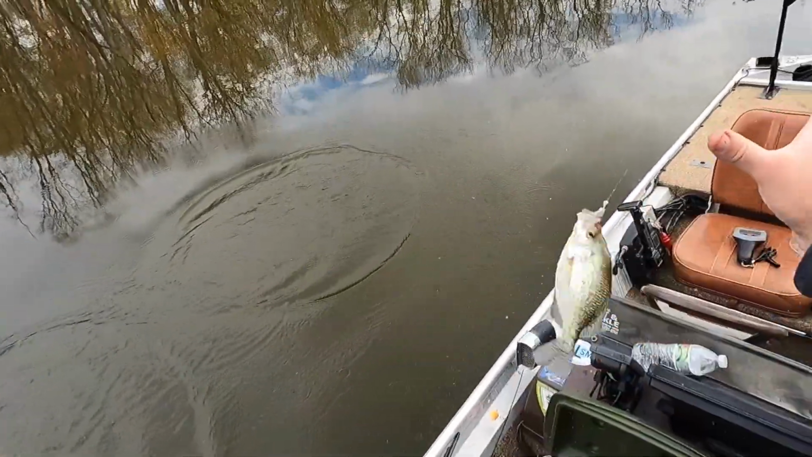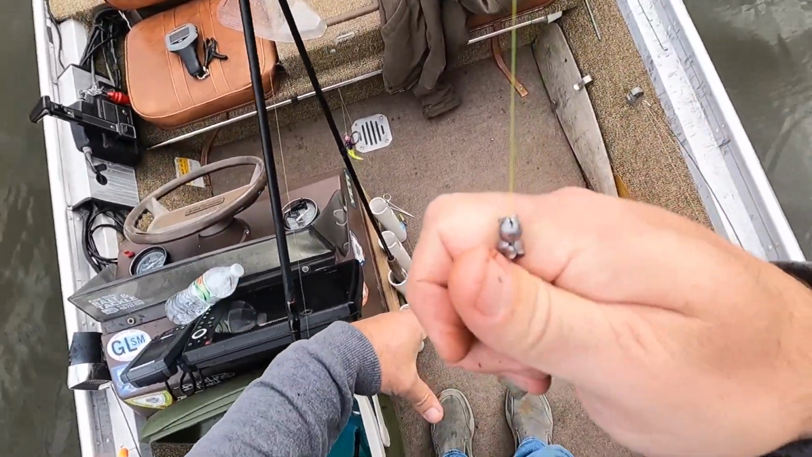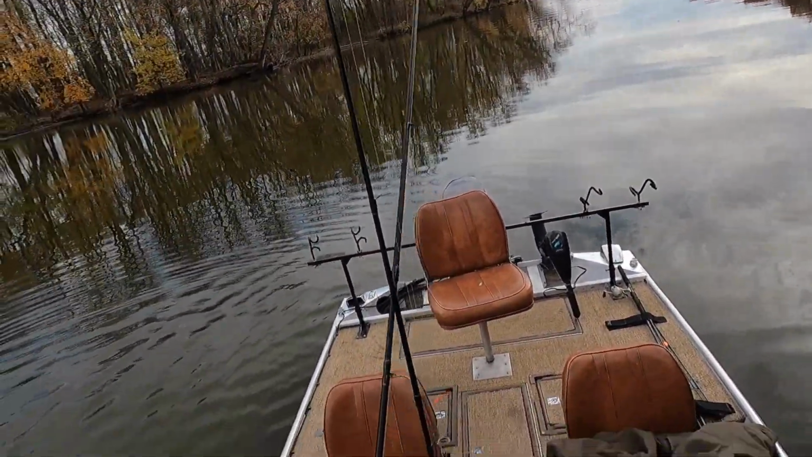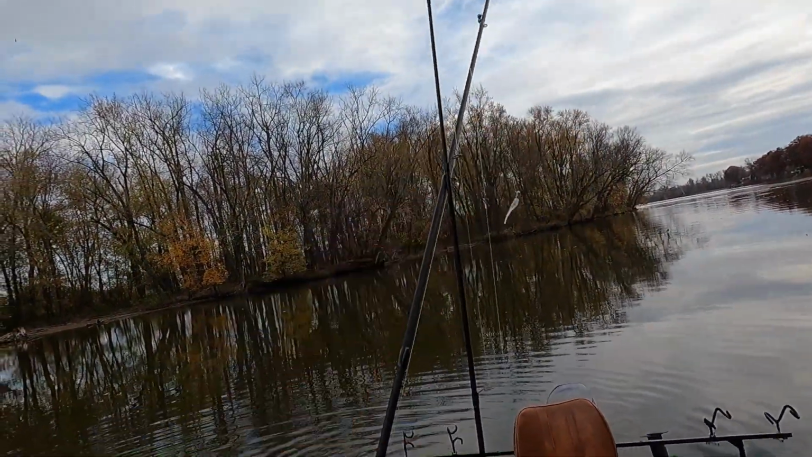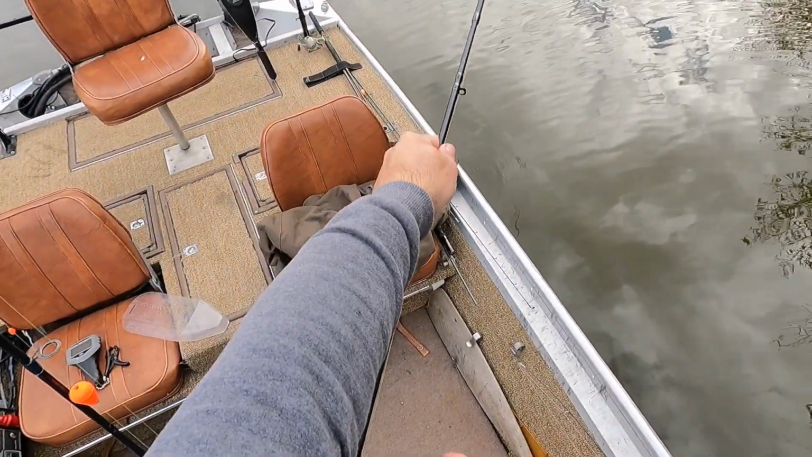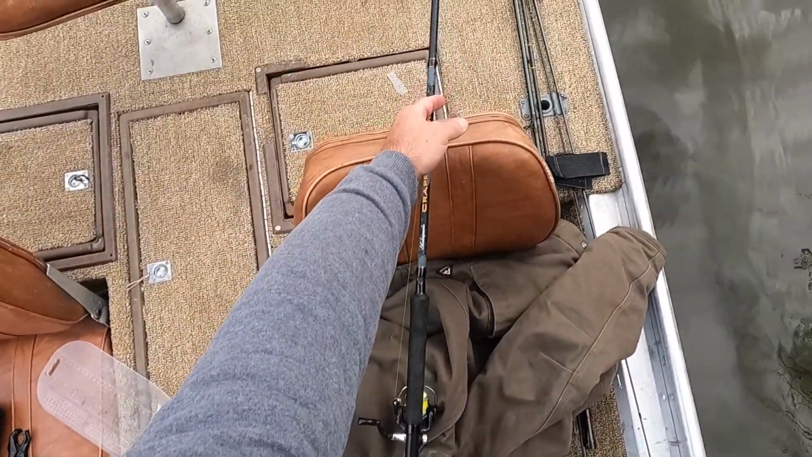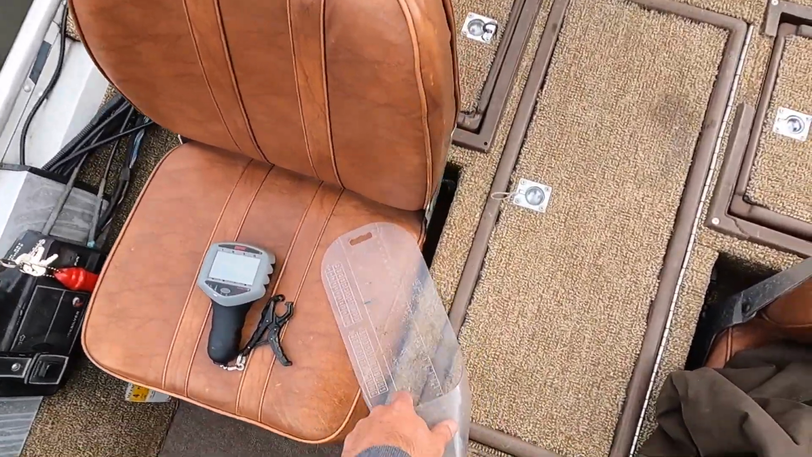Another flipping slab daddy-o. I'm all jacked up now. Here we go. A nice 11, 12 incher.